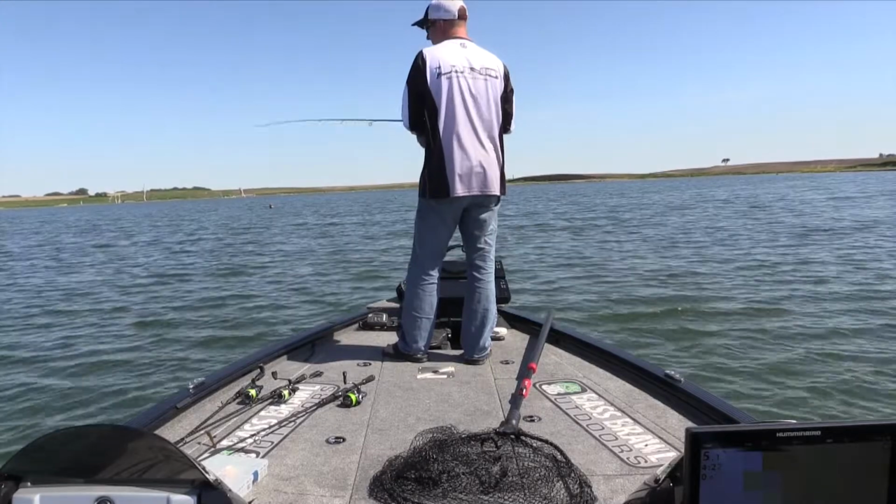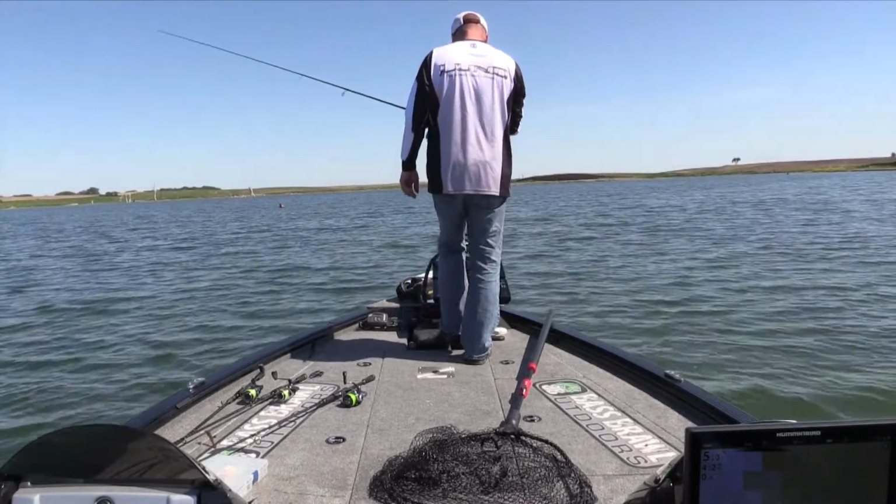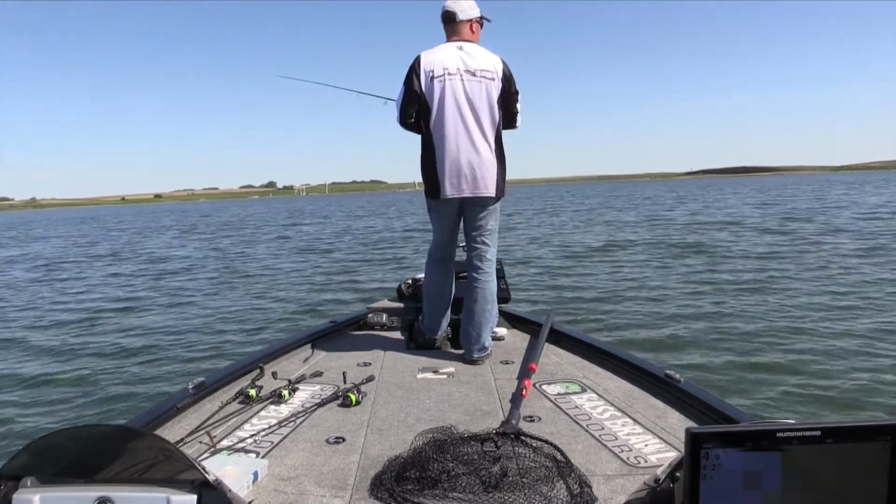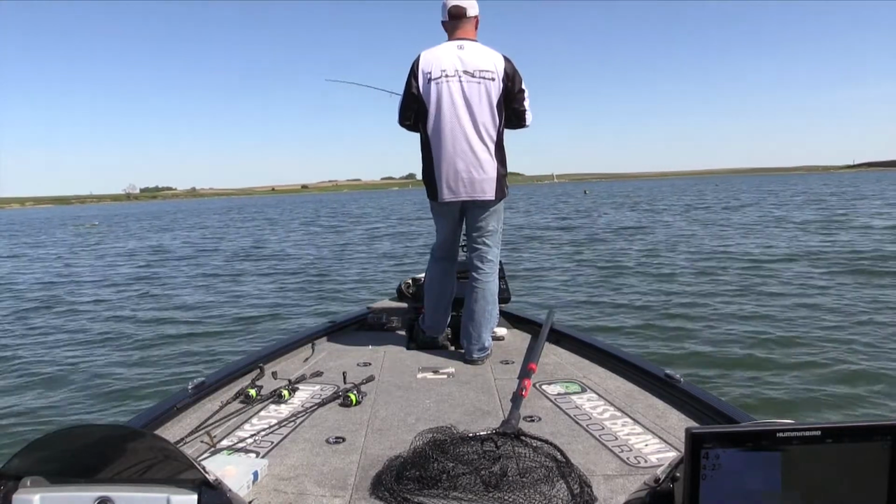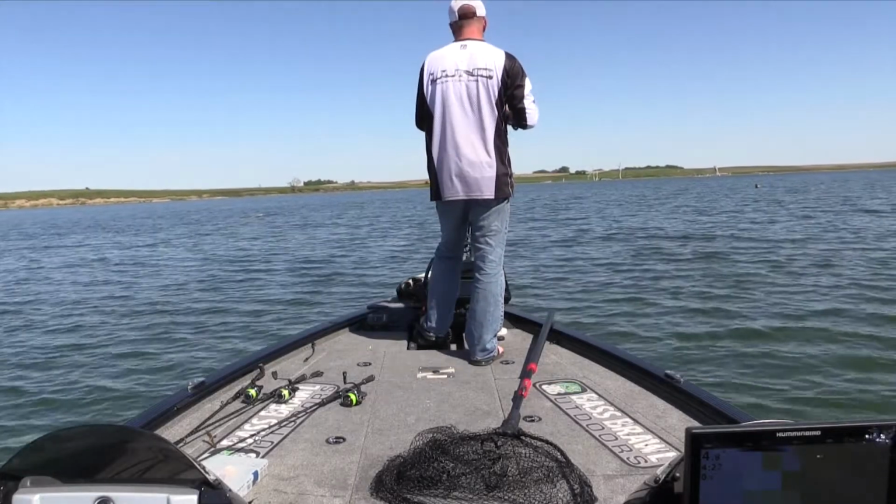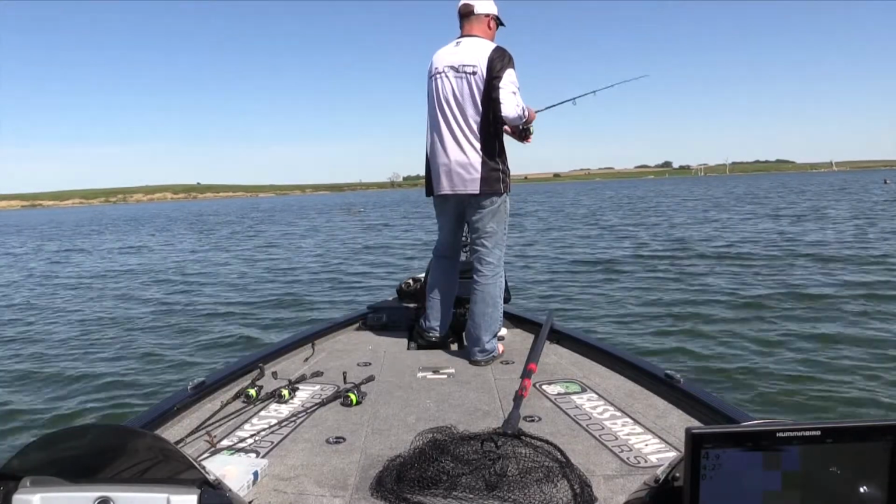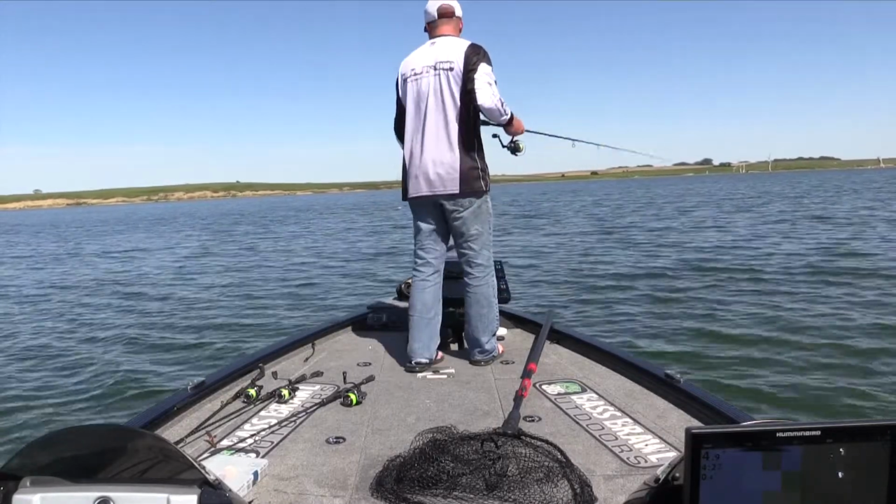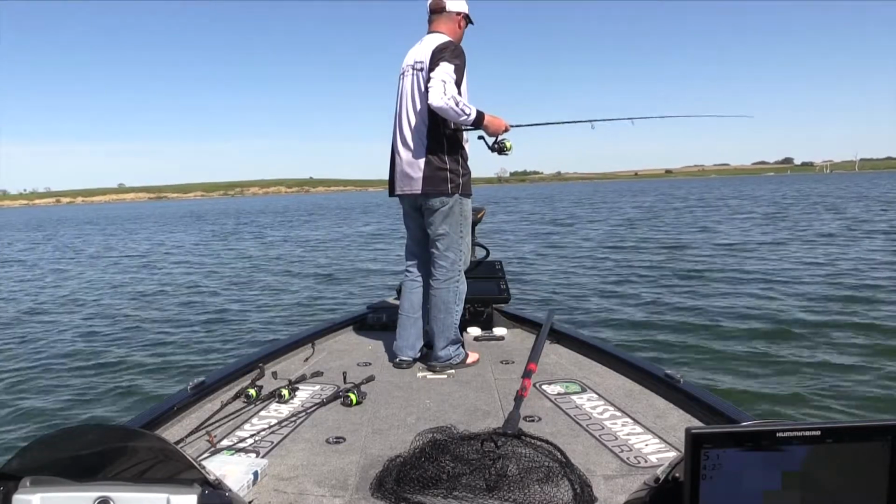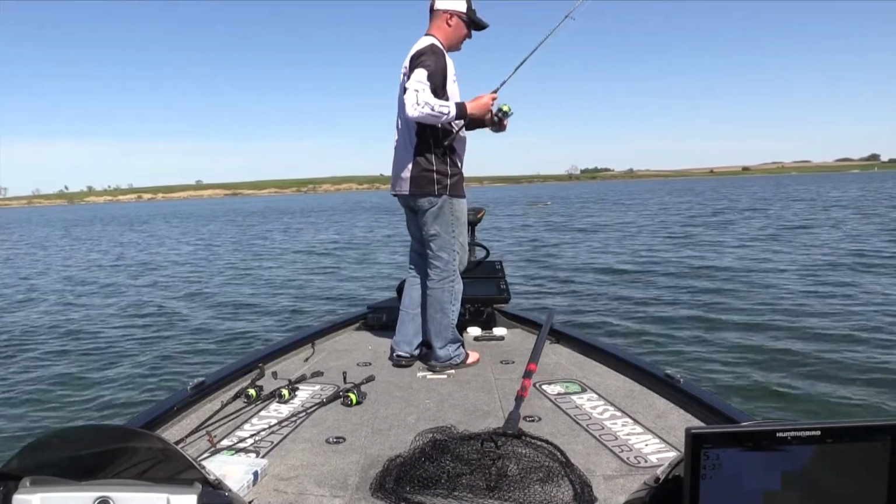So now I'm gonna start looking a little harder. I'm gonna watch the 360 a little closer. I'm gonna cover some ground here and see if any more beds pop up. Now this flat's about, it looks like about 100 yards by 150 yards long. So it's a big area. One way you could do it is just put the side imaging on big motor and just scan across here quick. But I see enough stuff with my eyes right here. I'm just gonna start picking at it.